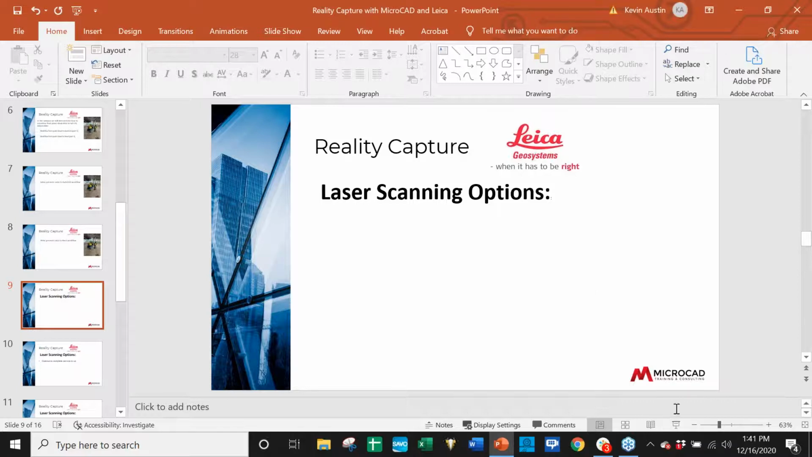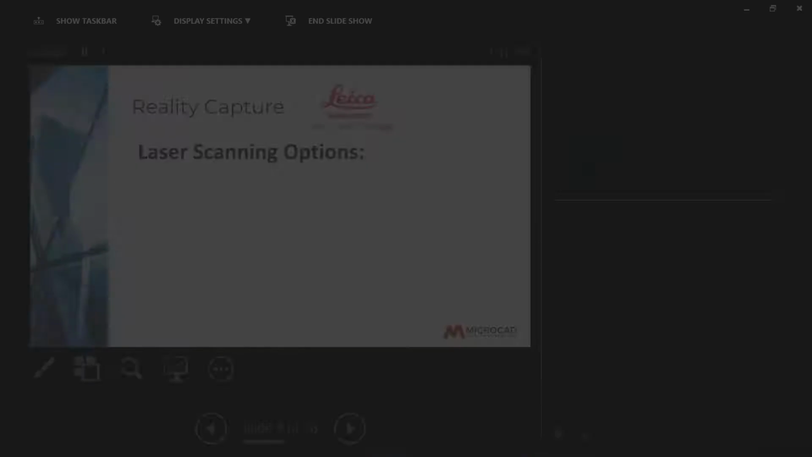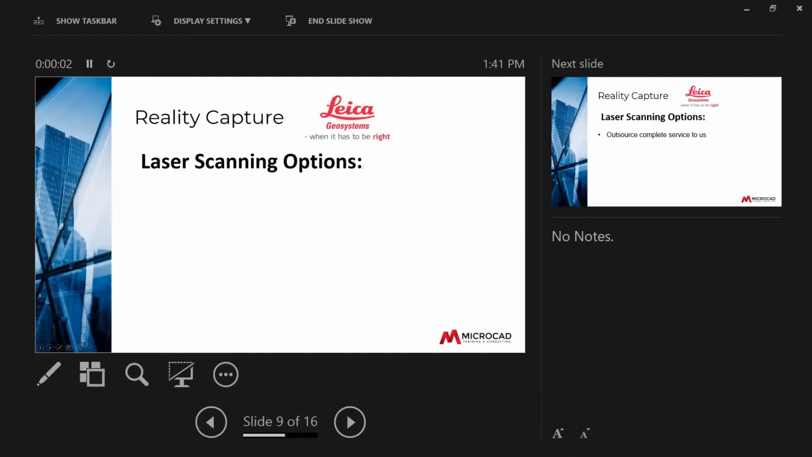And I will switch gears and talk about laser scanning options. I know it's a lot of information in a short amount of time, with the workflow process from the Leica RTC 360 scanner all the way into the CAD application you saw today with AutoCAD / Civil 3D and Revit. So I want to talk a little bit about some of the scanning options that MicroCAD offers.